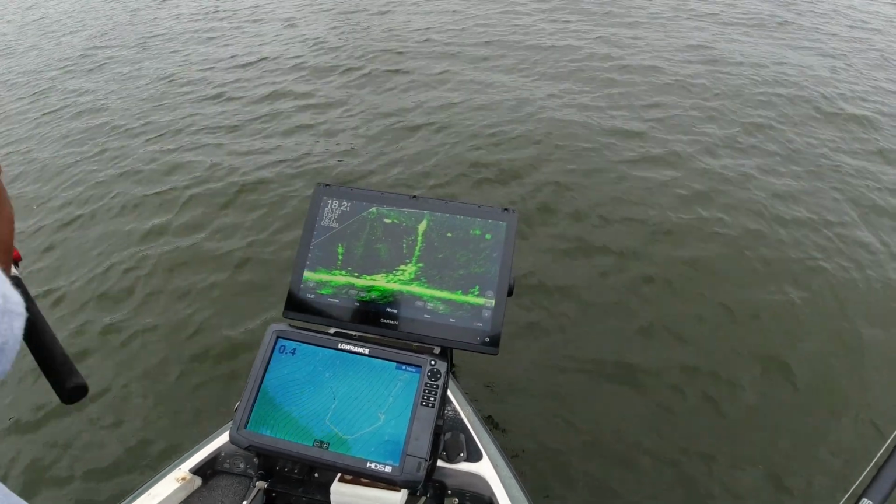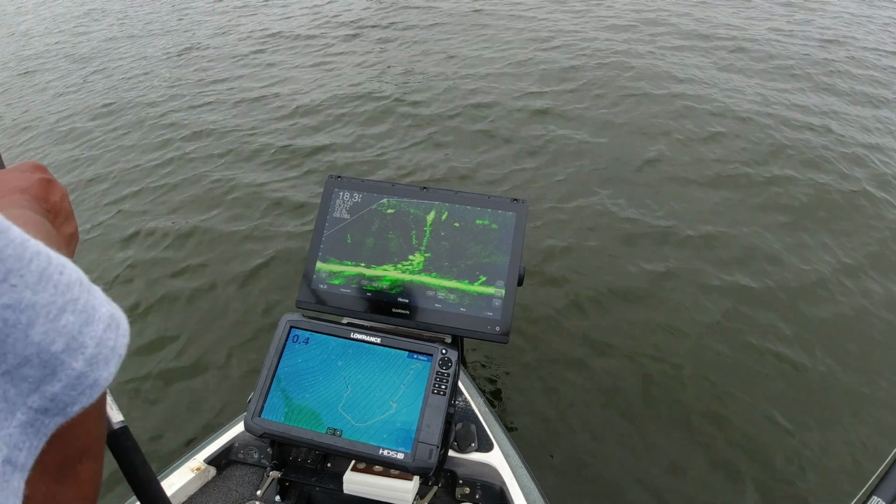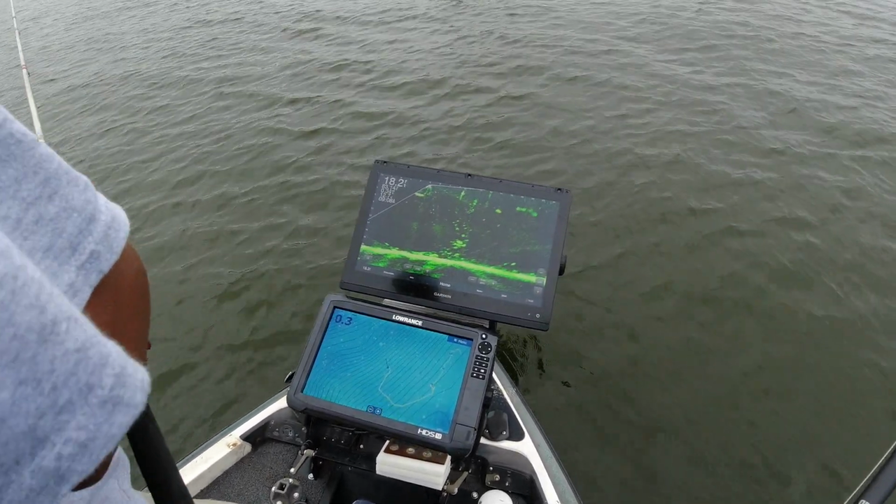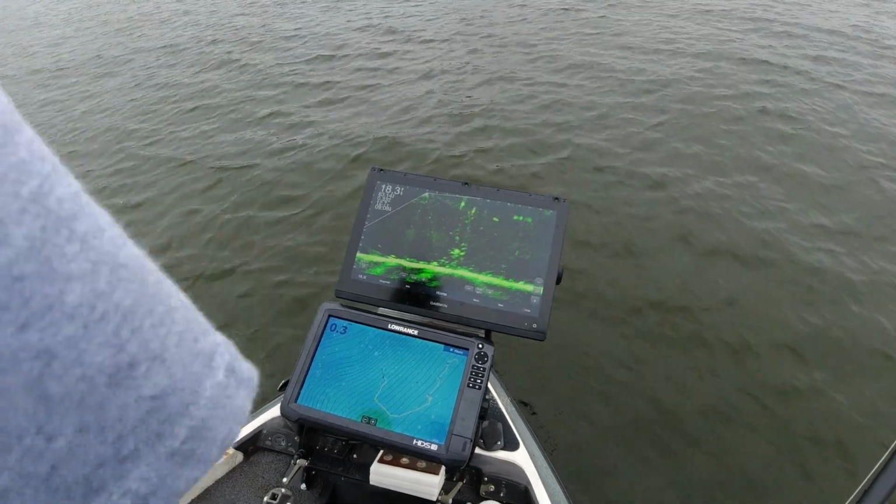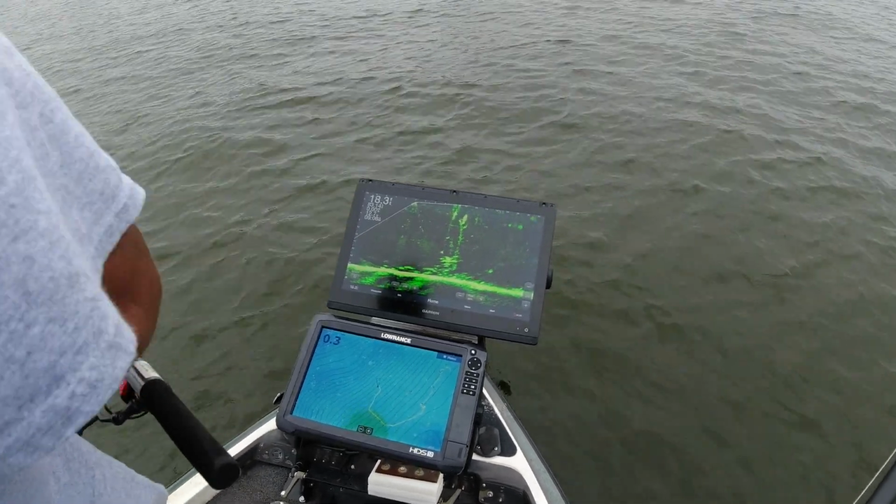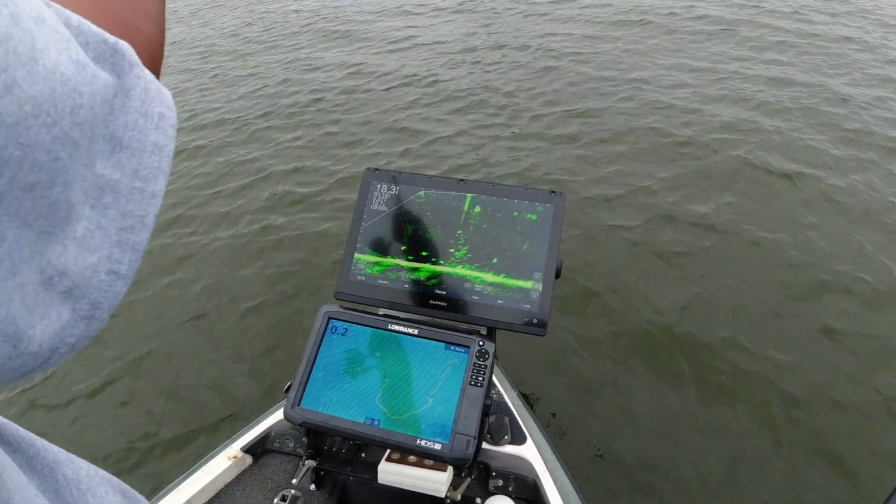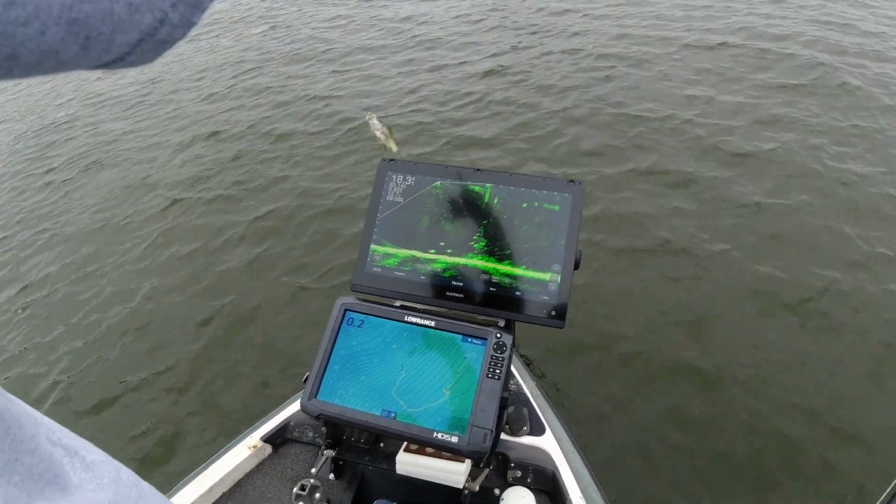Y'all think we're gonna catch any fish off that pile? You see Steve's bait? Oh, it was going. There you go, see his bait going down. Right to him. Oh, look at him. Charged it. Charged it. No, you got the right color.